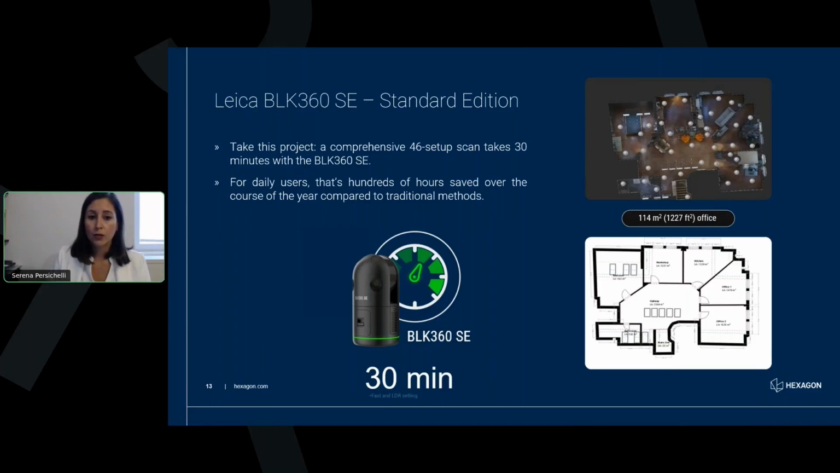And for a daily user, that could translate in hundreds of hours saved over the course of 1 year, compared to traditional methods.